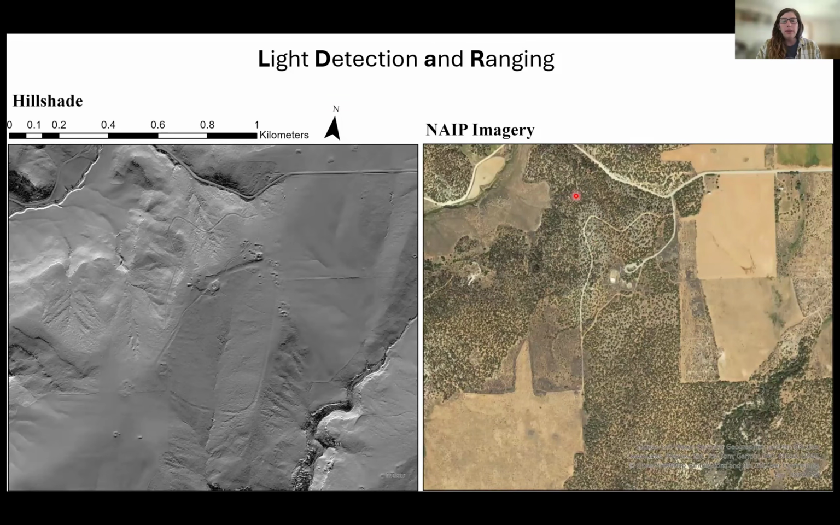And then on the right, I have a satellite image, both showing the exact same area. One of the strengths of LiDAR, one reason that archaeologists have been using it increasingly for the past decade or more, is that with LiDAR, you can see things that you can't see just visually. You can't really see in the satellite image.